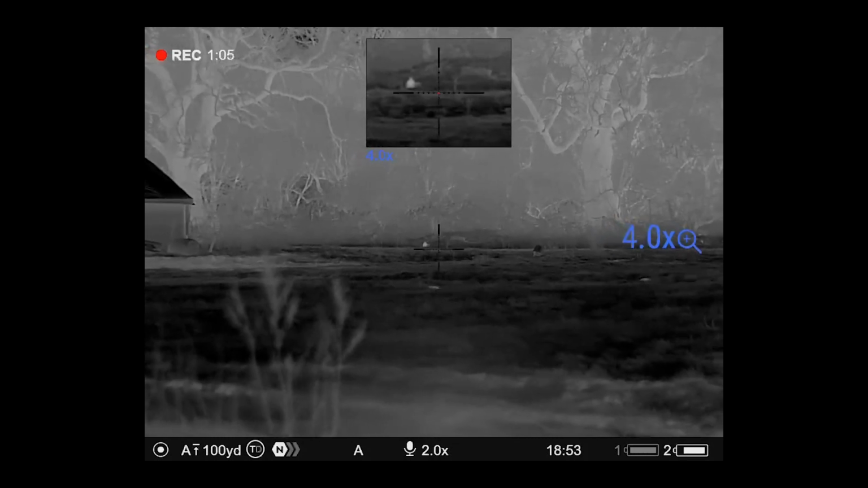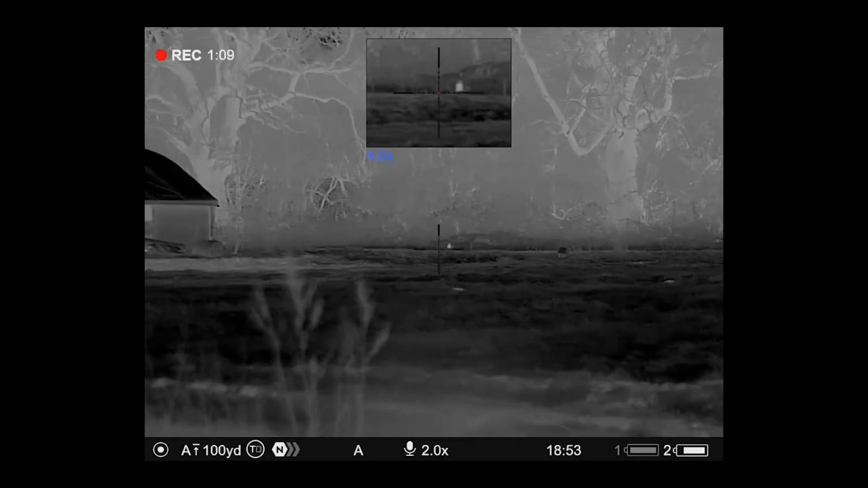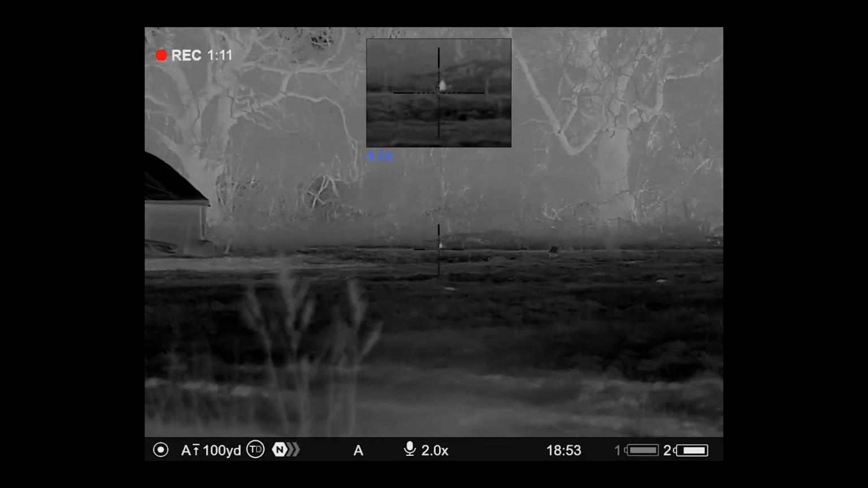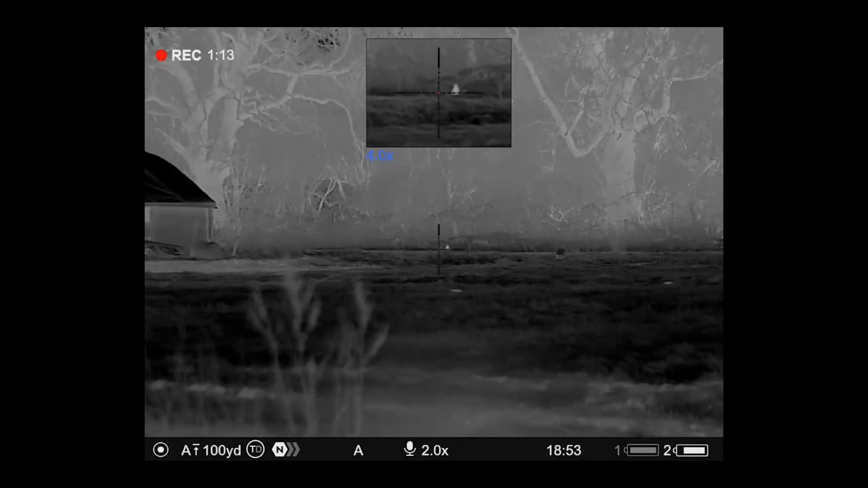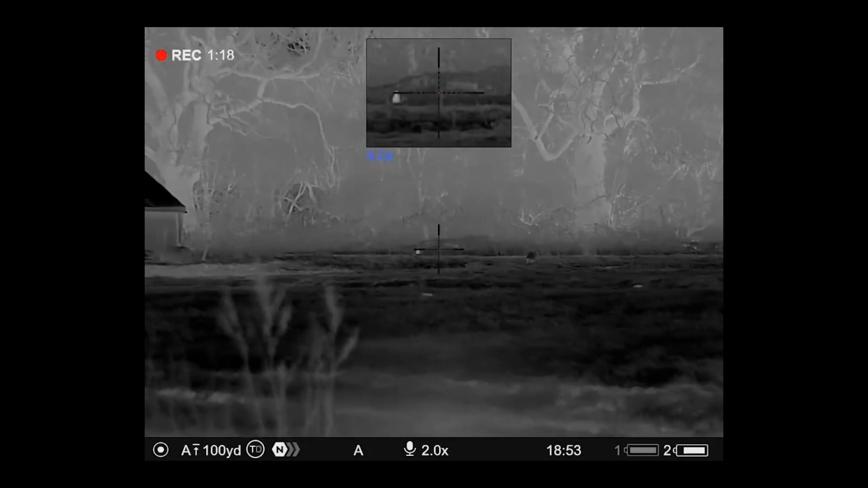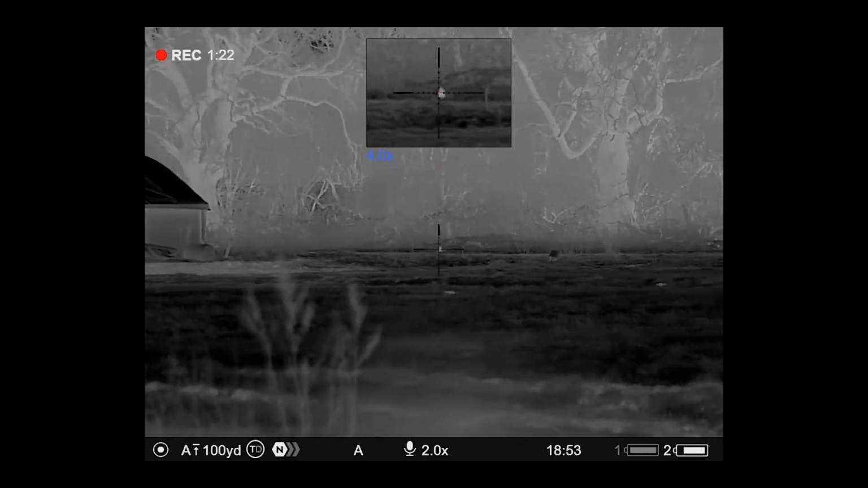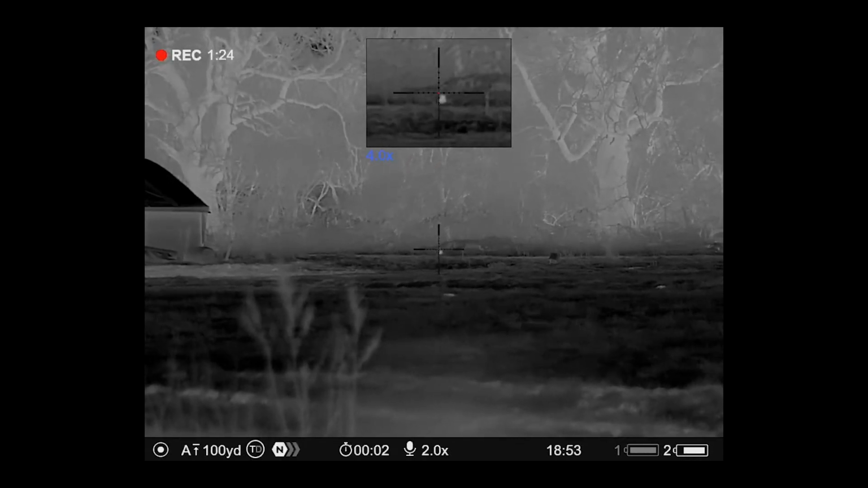So it literally just turns it into an XP50 Pro, and you can do that vice versa as well. So you could do that in daytime, so literally give you just a daytime colour with a picture in picture without having your daytime colour and your thermal. So it's just a thermal scope at this time, because I've deactivated that channel.